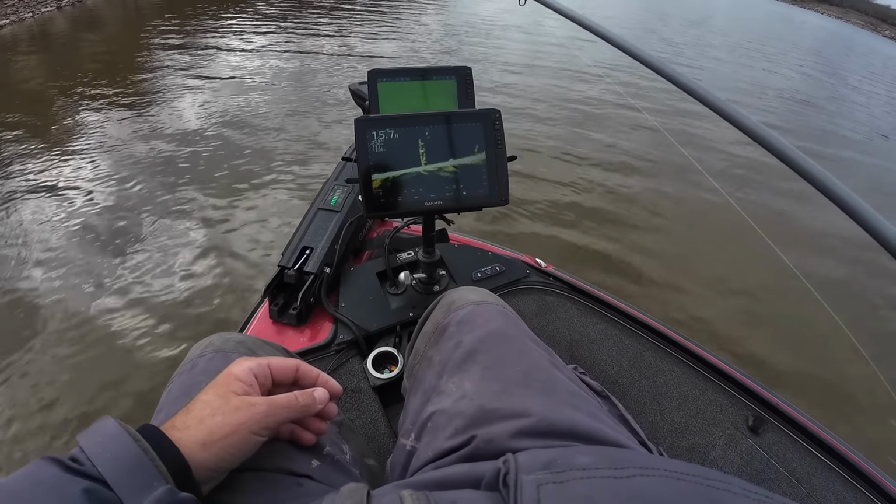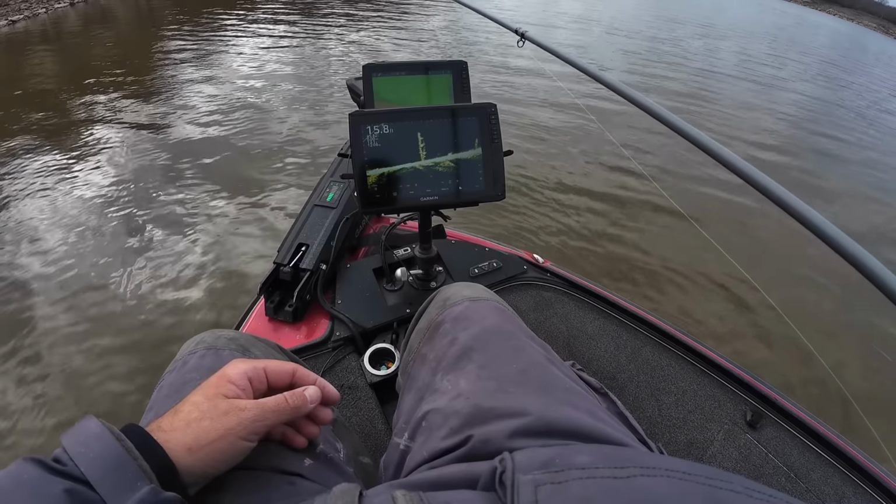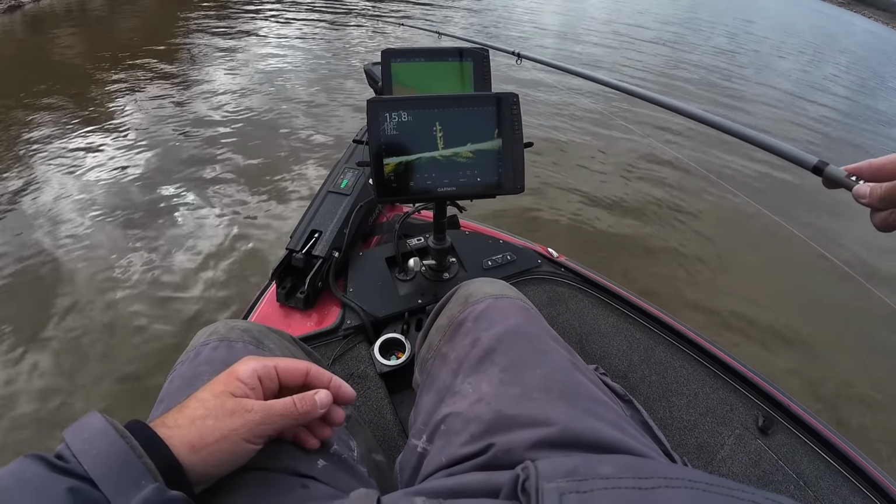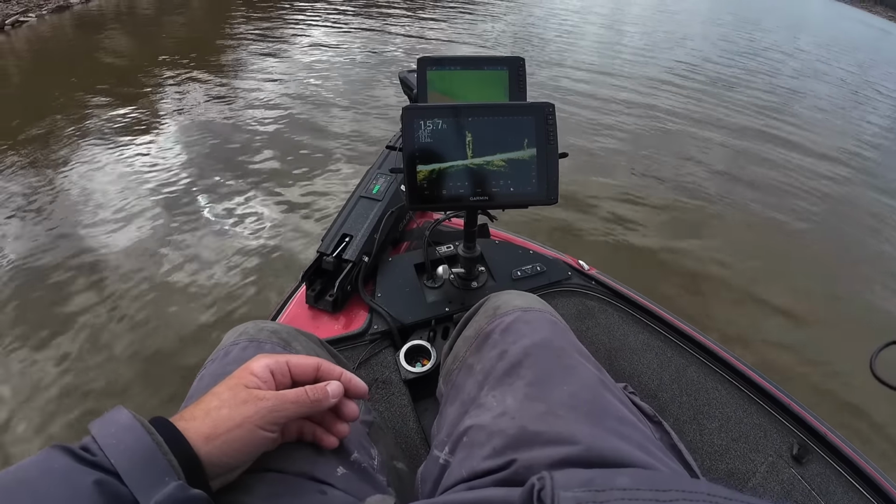Got two on this tree right here in front of me. Start with this top one. Bottom one looks a little bigger, so let's go for him. Fish on.